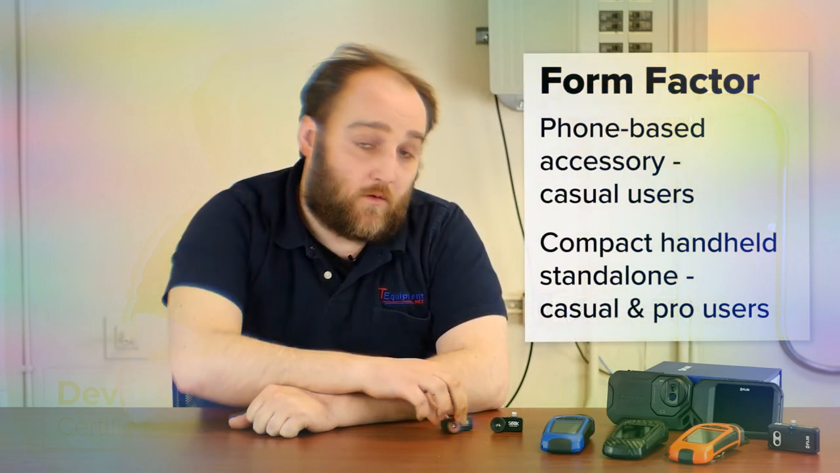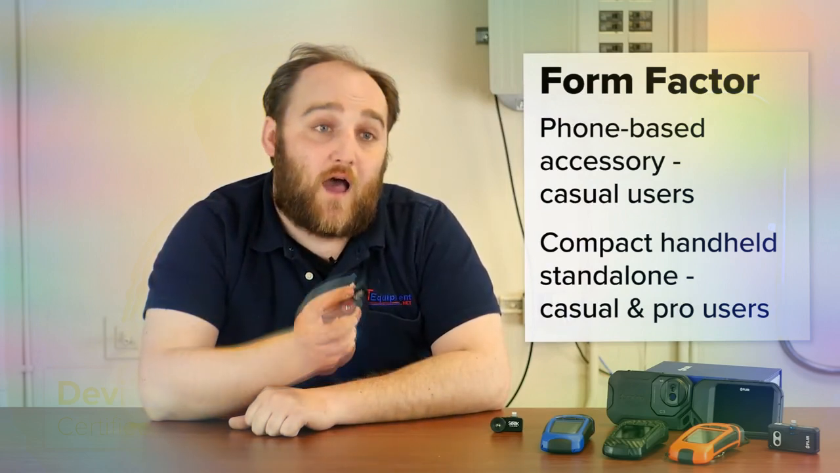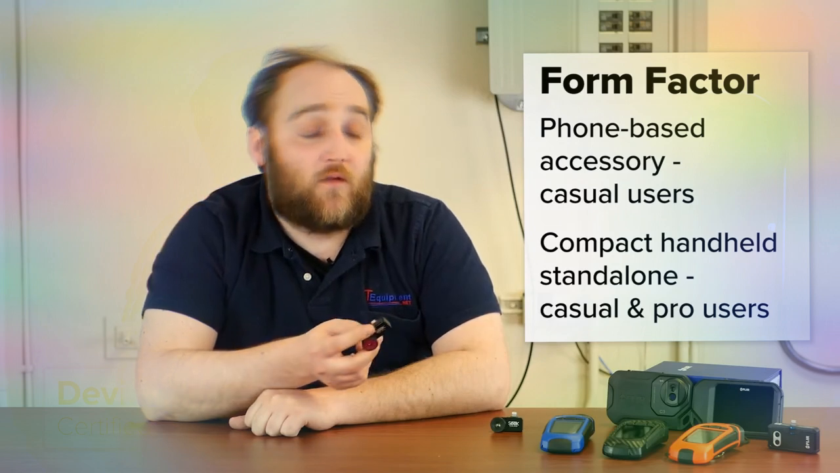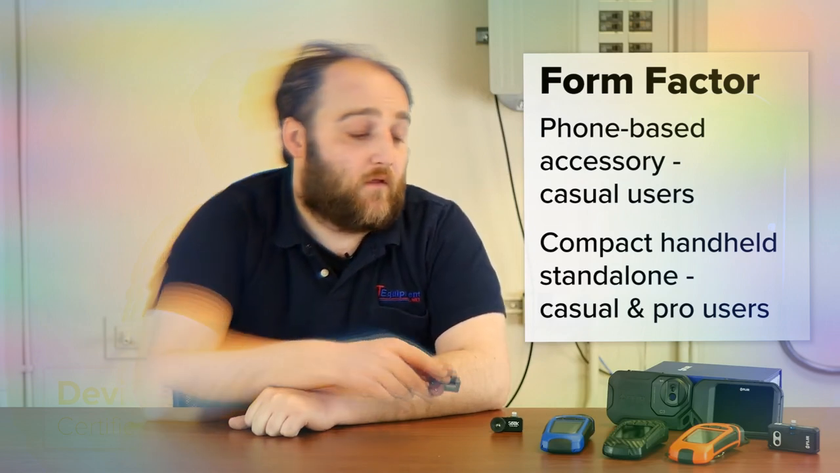So, first thing to consider here is what kind of form factor camera is best for you. We have thermal cameras that plug into your phone, which are excellent for hobbyists, homeowners, anyone who's going to just use a thermal camera for a few limited cases.